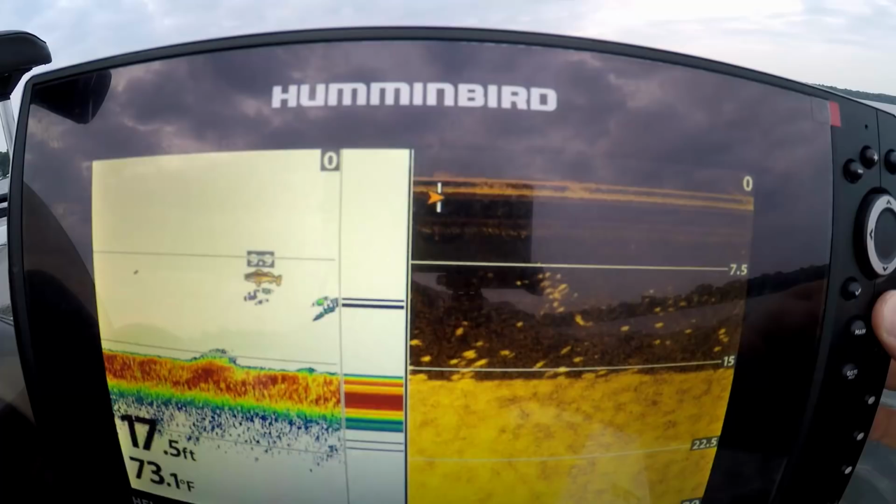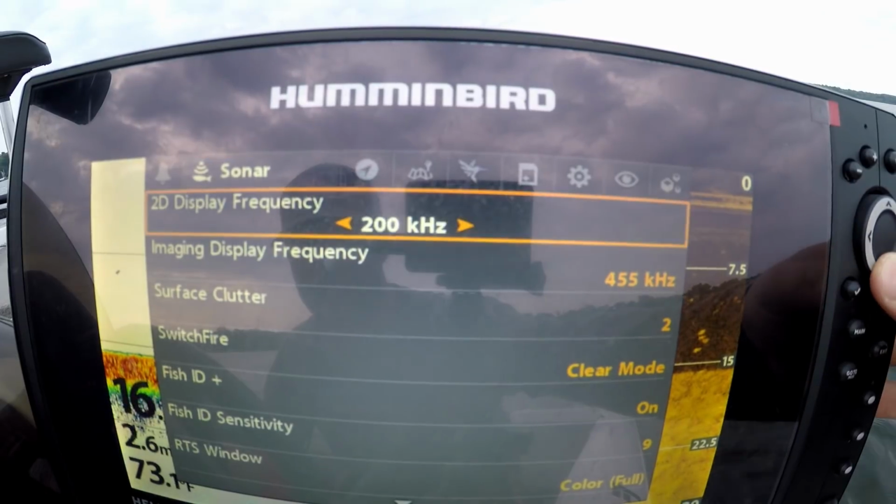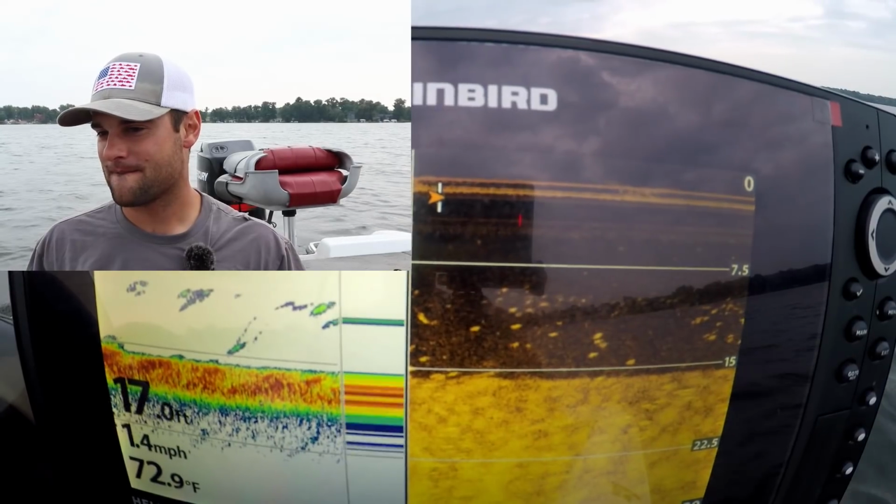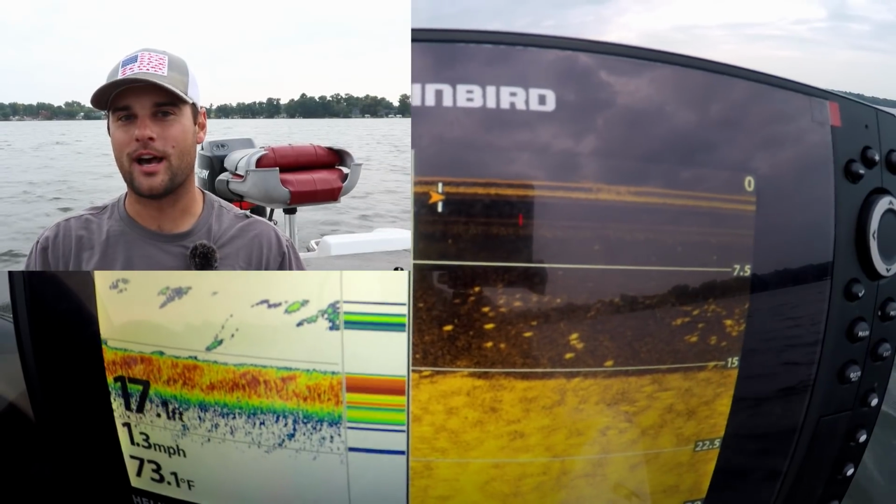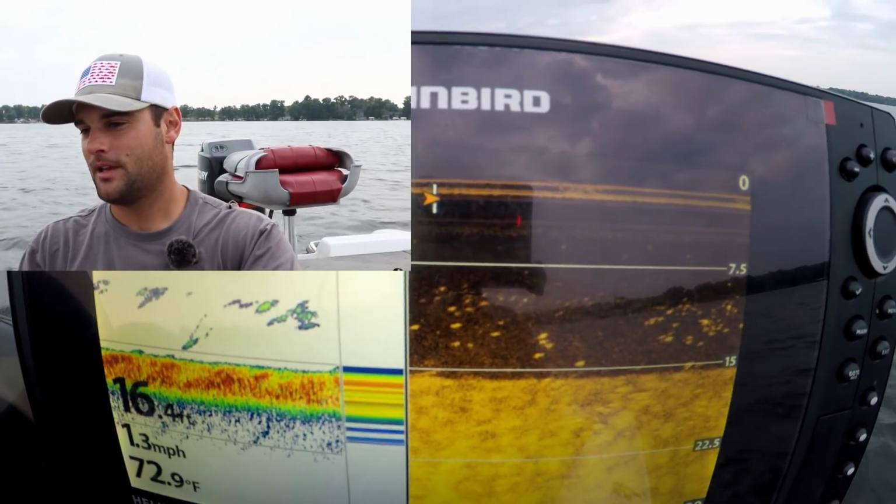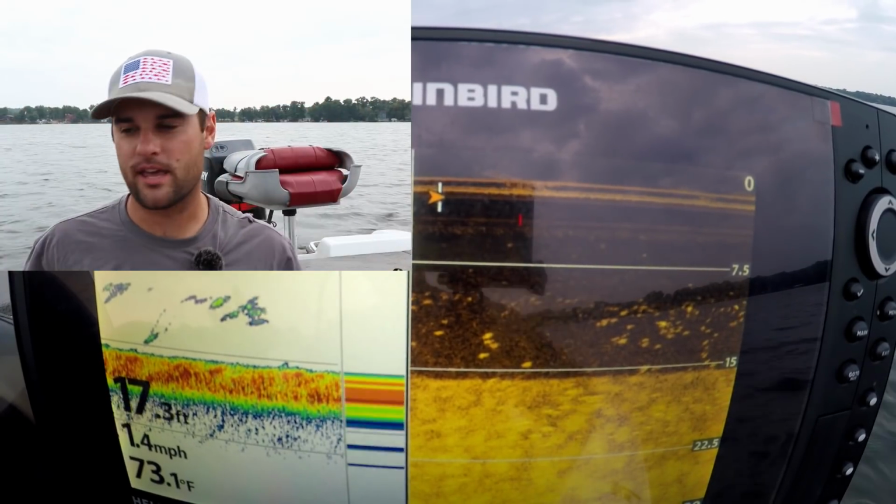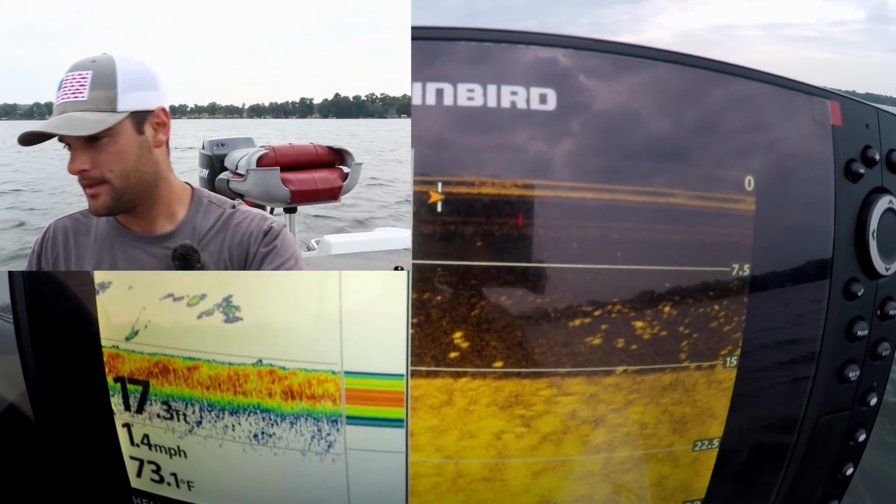Look at that. I gotta turn my fish ID off. Forgot I had that on. It looks like a walleye too. It actually gave a picture of a walleye. But I'm gonna guess it was probably like 4 or 5 crappie tight together. It wasn't an actual walleye.